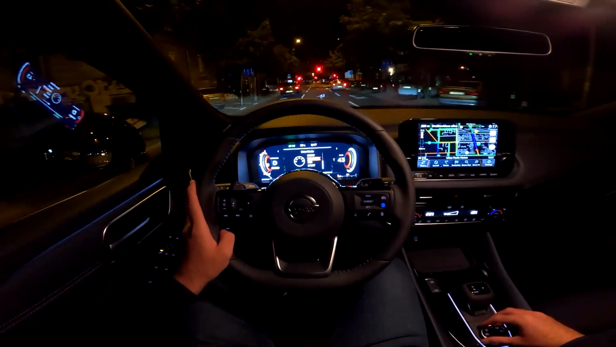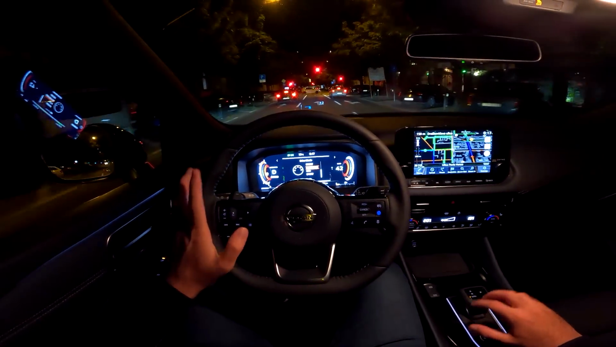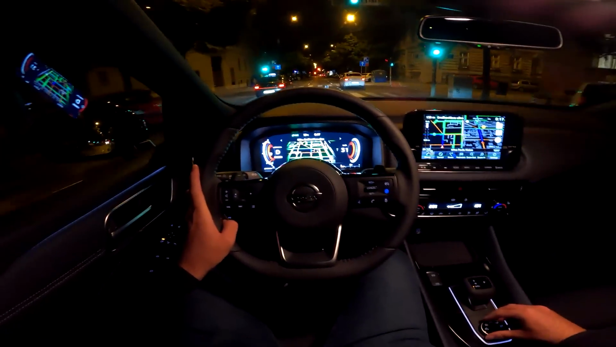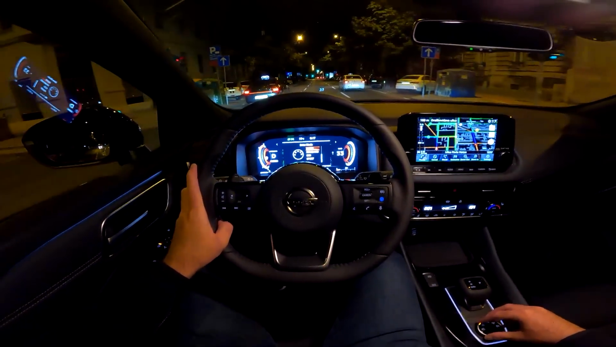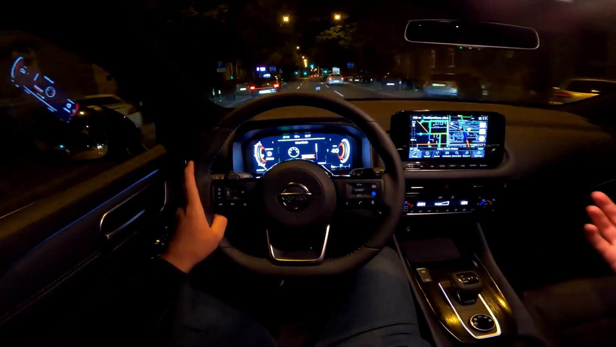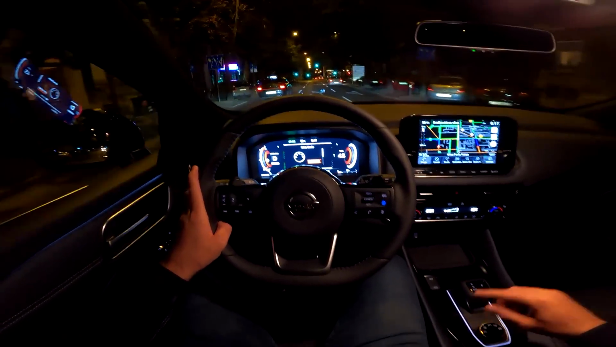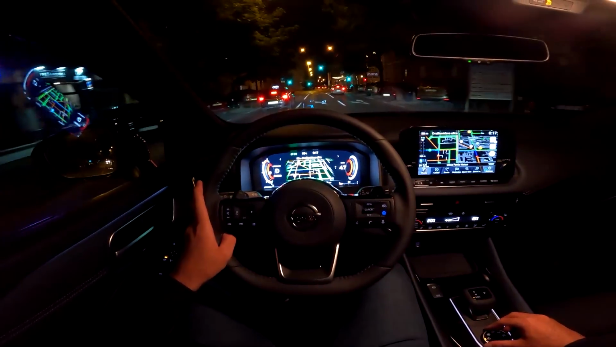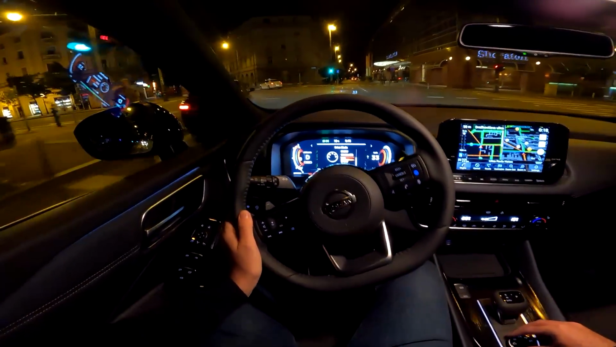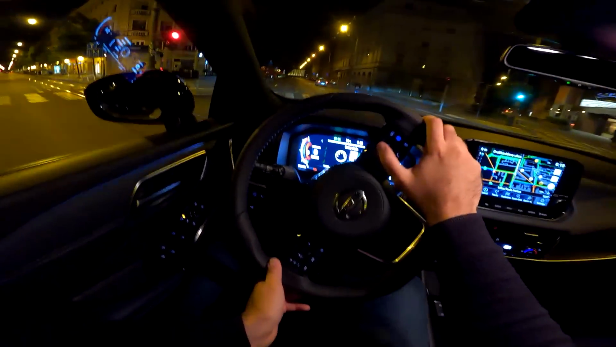Other modes include the standard one, which I prefer, as that one has the best all-around options. And the snow mode, of course, if you go skiing or somewhere like that. But there's also an off-road mode, so I will put it to standard.